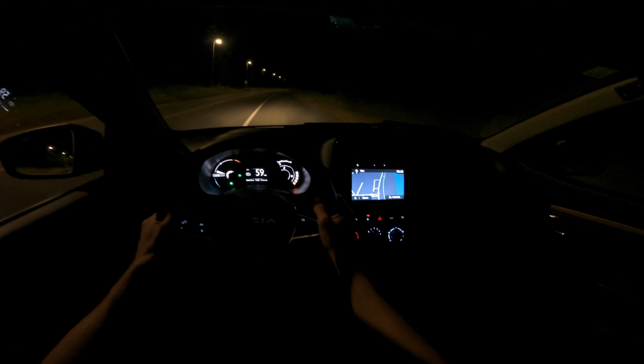But as a used one, you can get it for like 30,000, even maybe 28. So like 1,000 euros more and you get a Tesla Model 3. So I really don't get it, their price is a little bit too much, I would say. Otherwise this would be a great car.